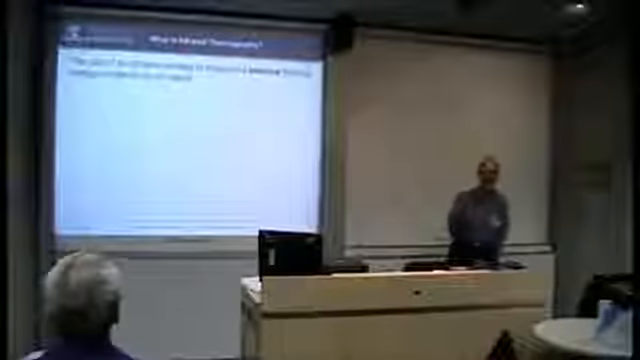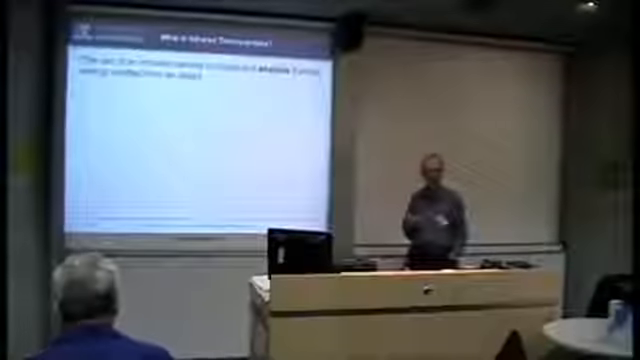Quite easily. So, what is this infrared thermography? By definition, it's the use of the cameras to image and analyse thermal energy emitted from an object. So notice, it's about thermal energy, not about temperatures. That's important to understand.